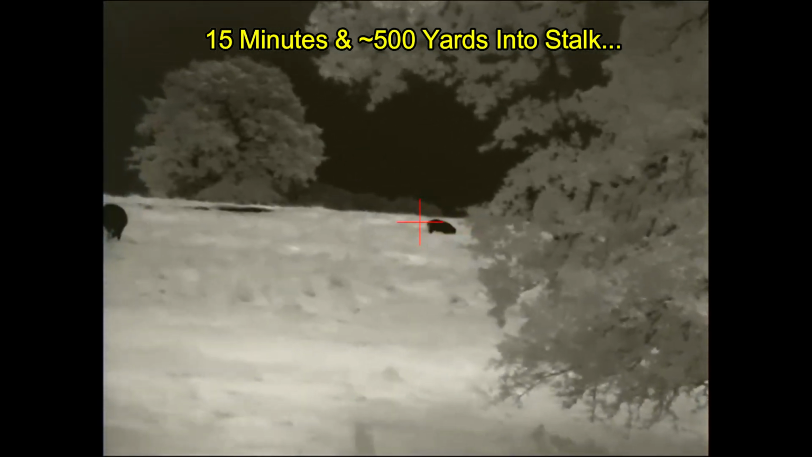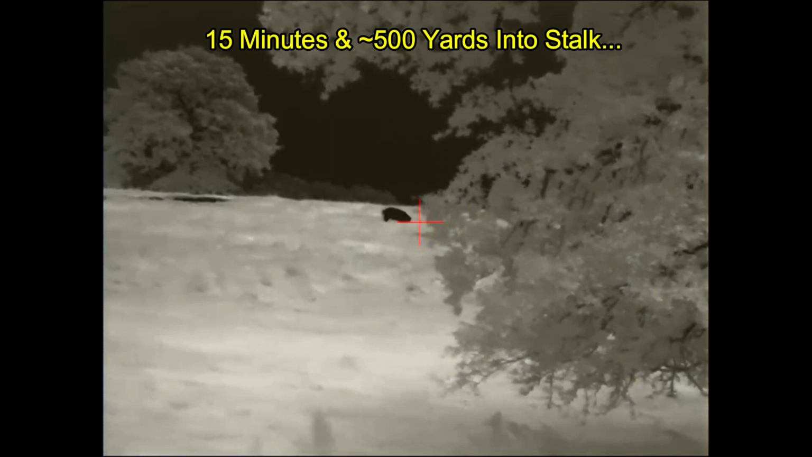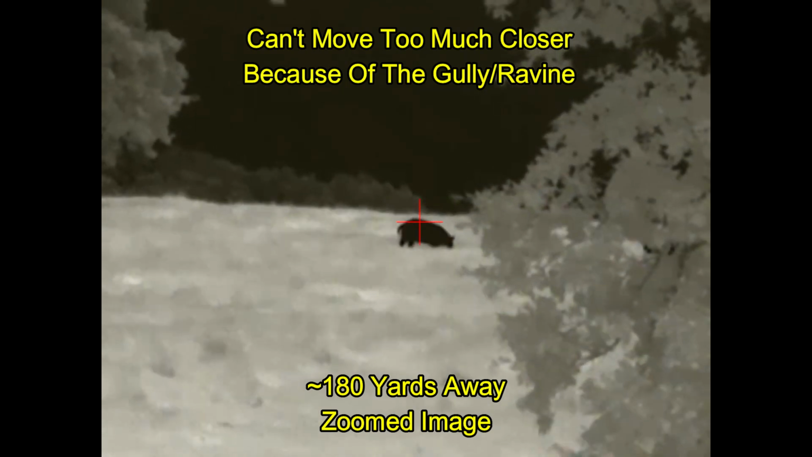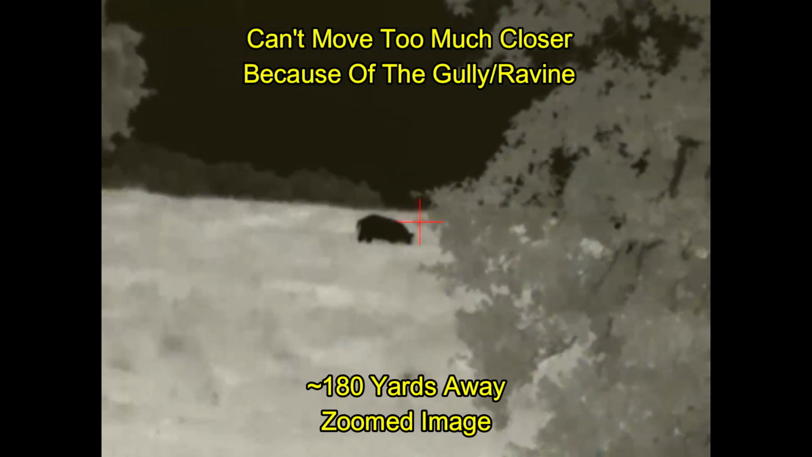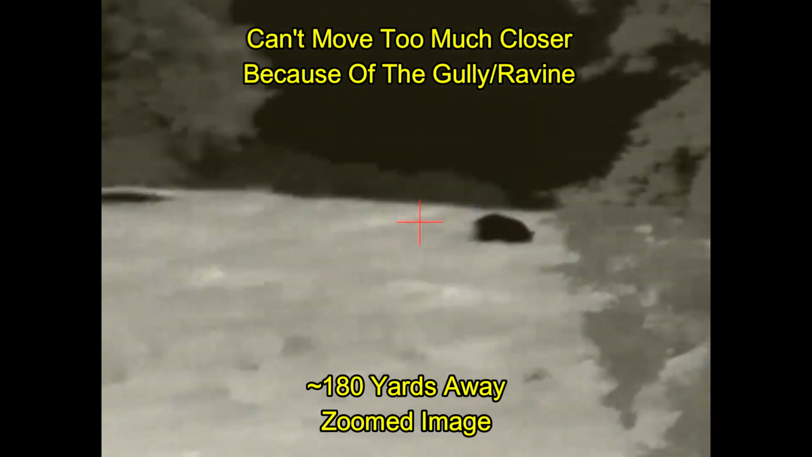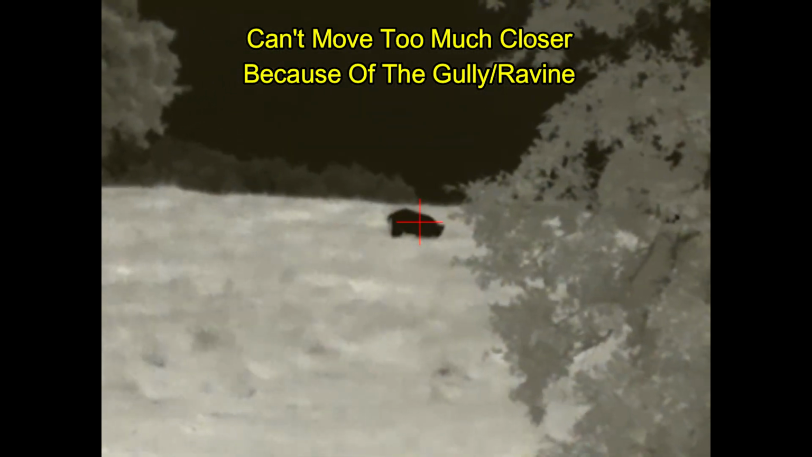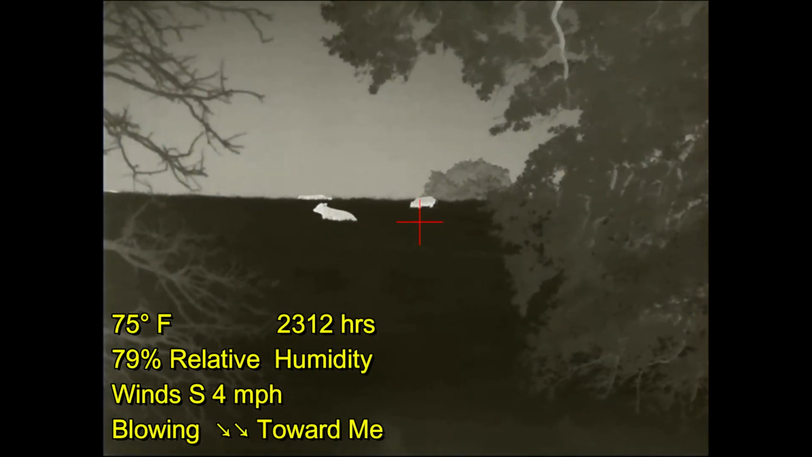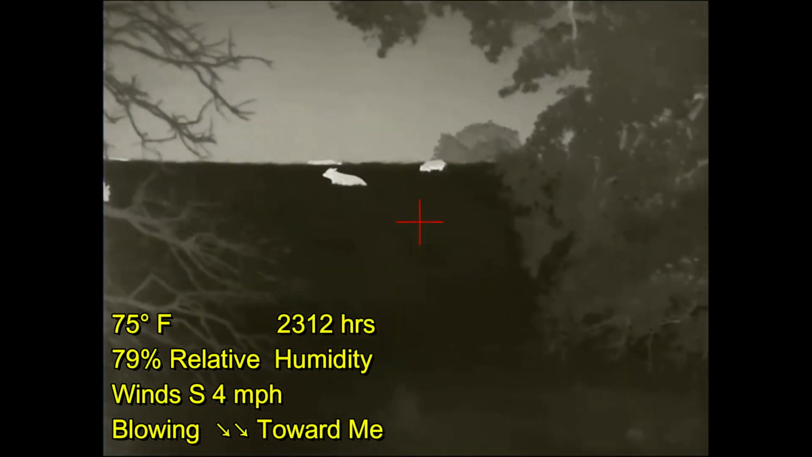I finally got into a point where I can see the hog again, and he's on the other side of a valley, up on the hillside. At this point, I'm kind of stuck. I can't move too much farther forward because I've got a ravine at the bottom of the valley, and I don't want to try crossing that in the dark. Ideally, I'd like the hog to move a little closer towards me or to go ahead and go over the top of the hill so that I can go on after him.